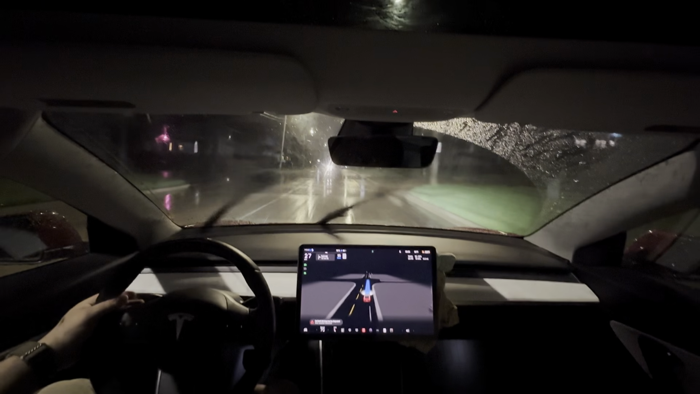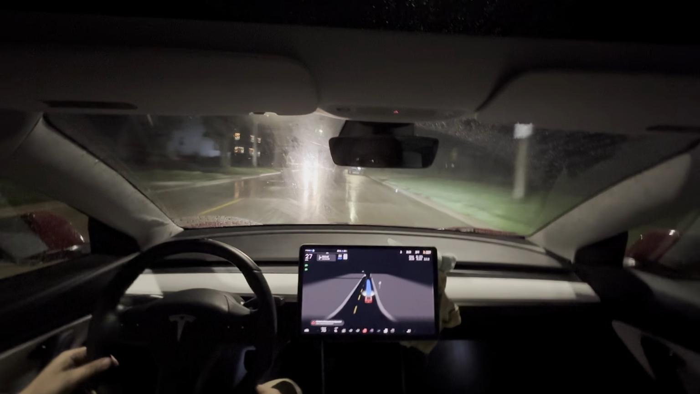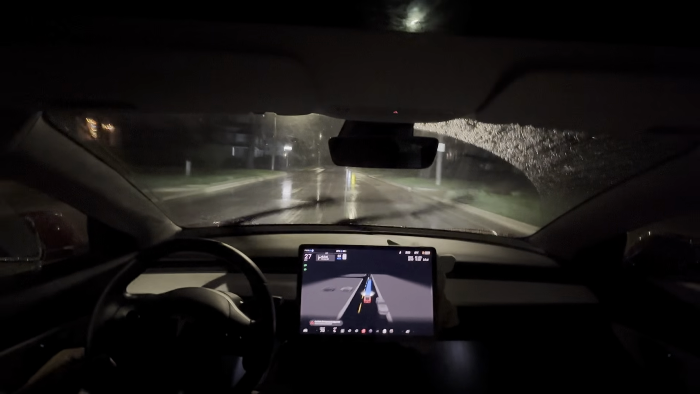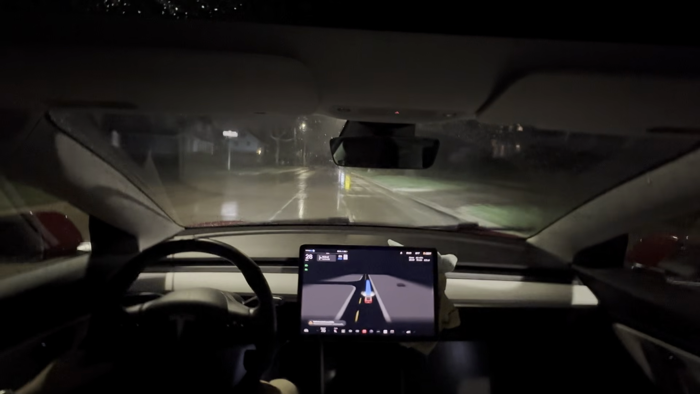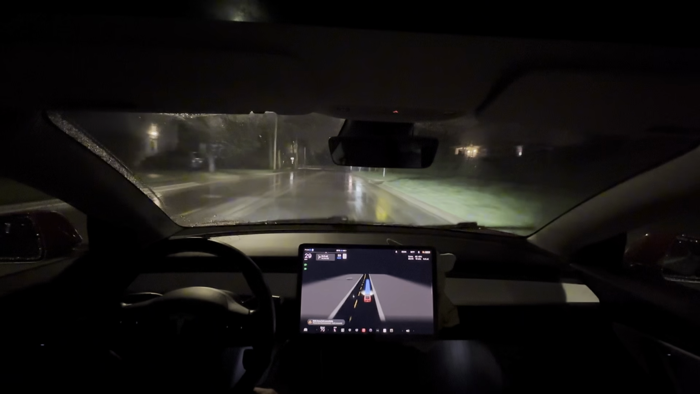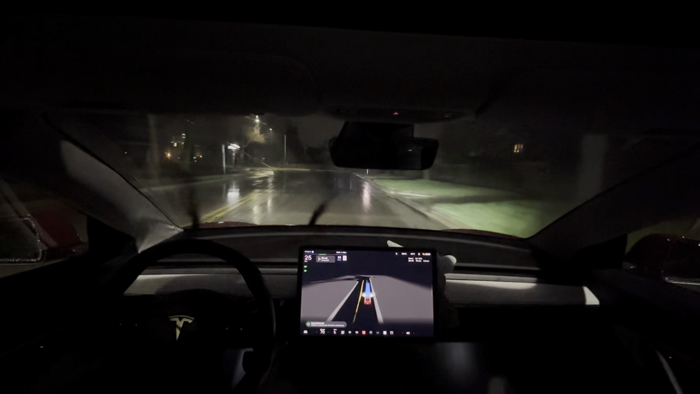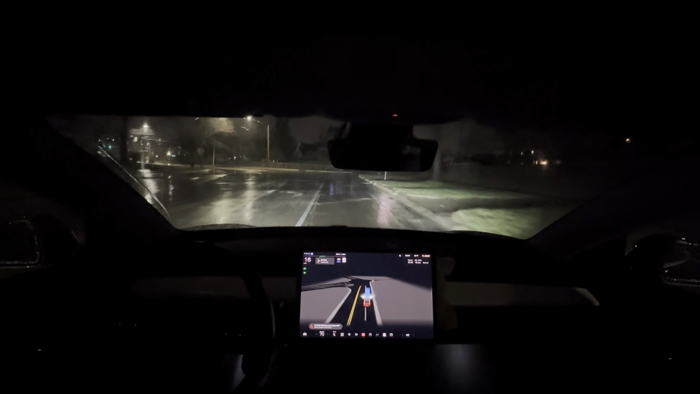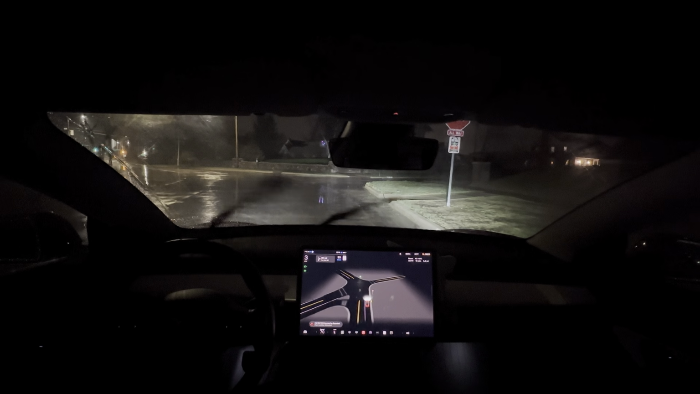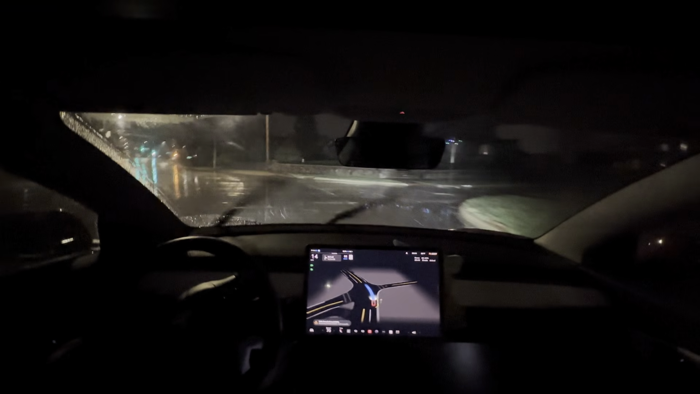I'm going to turn off my auto brights because it doesn't do a great job. Oh, maybe it's better now. So this drive home at night, it's actually starting to snow now.